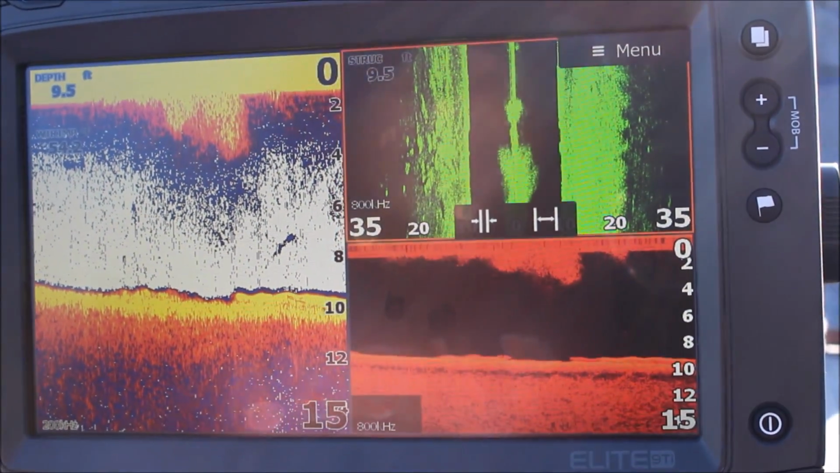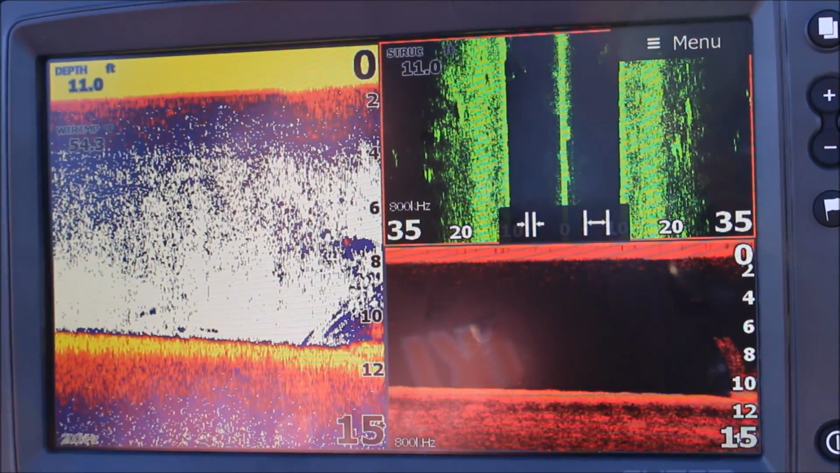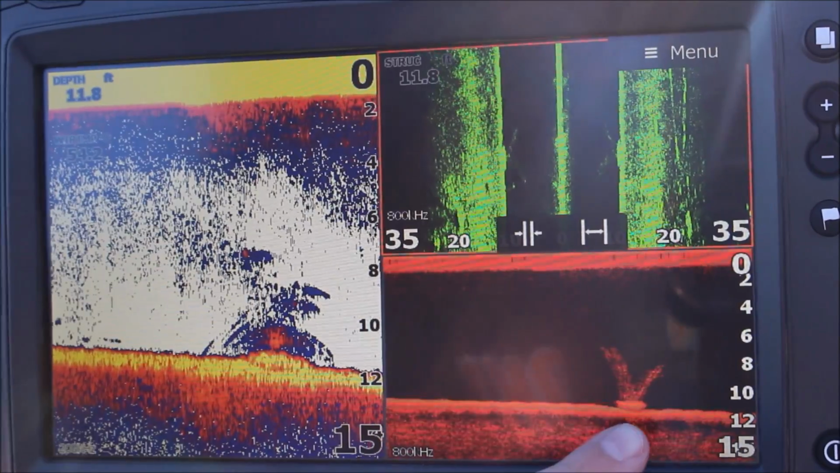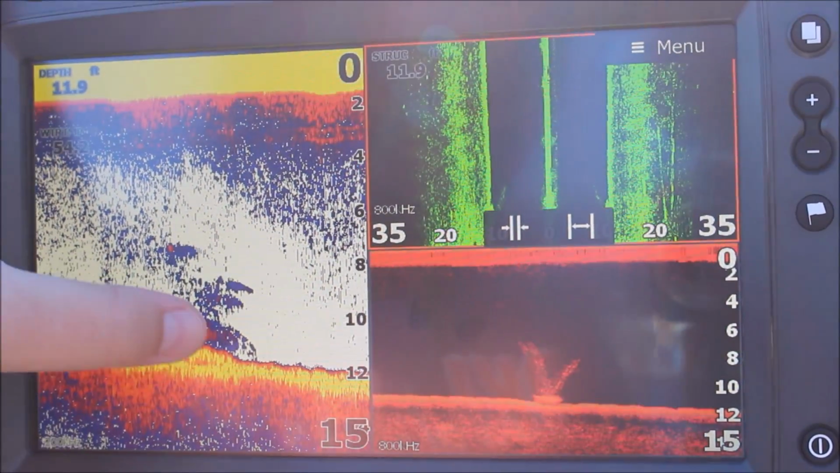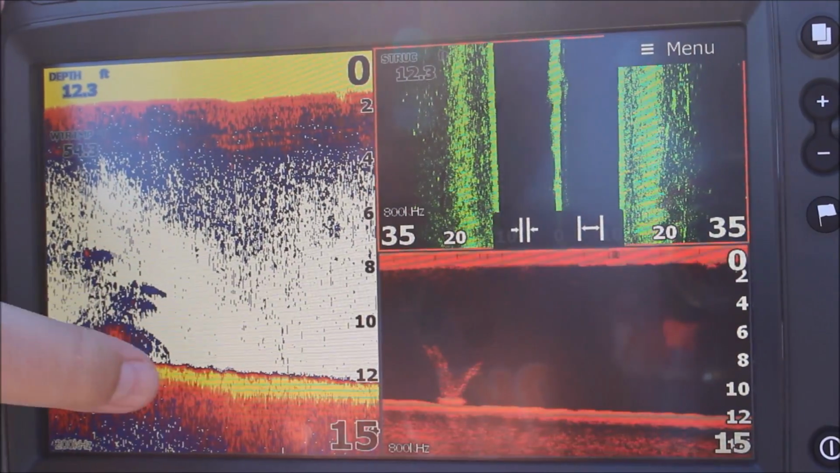They're right off this guy's dock, so he probably threw them in there to fish. So right here on the down scan, you see right here, that is a tree, and right here you see on the sonar that these are all fish just stacked on this tree.